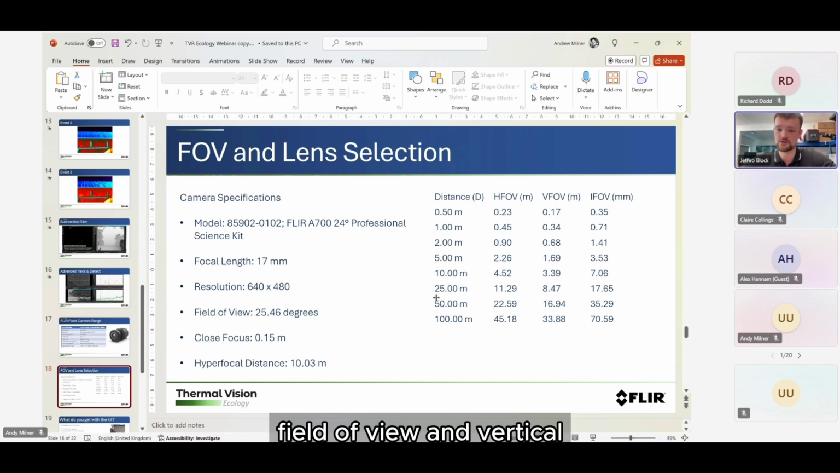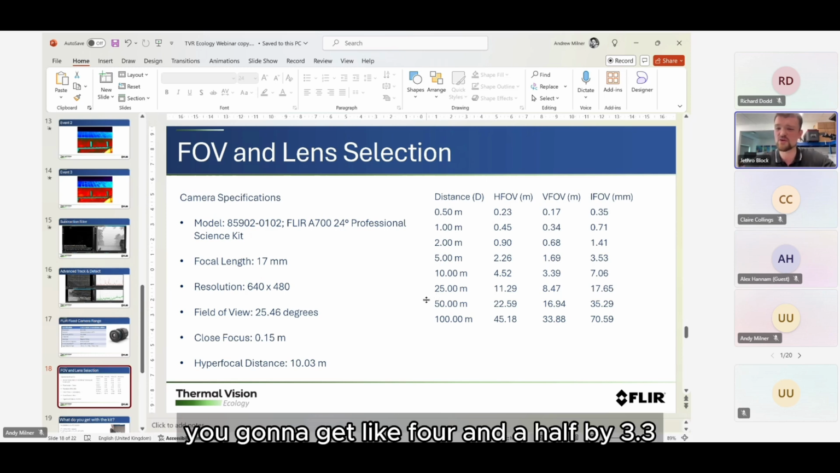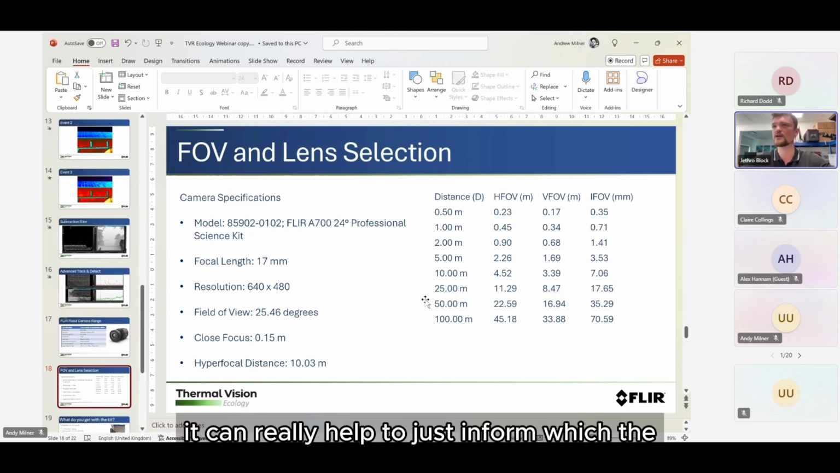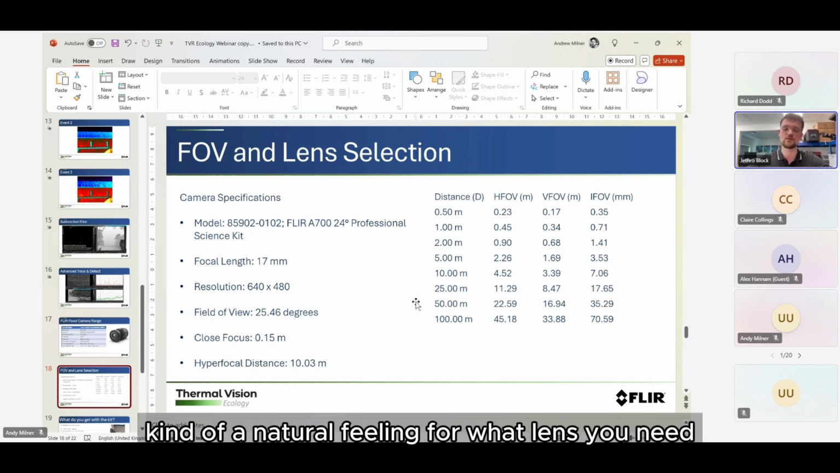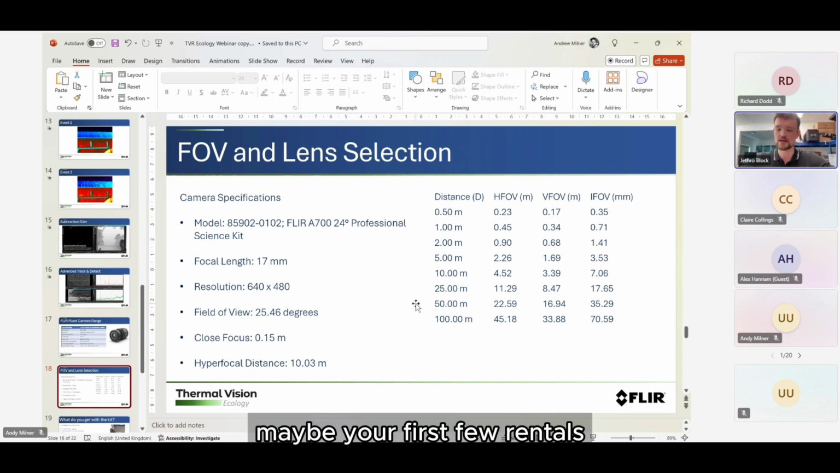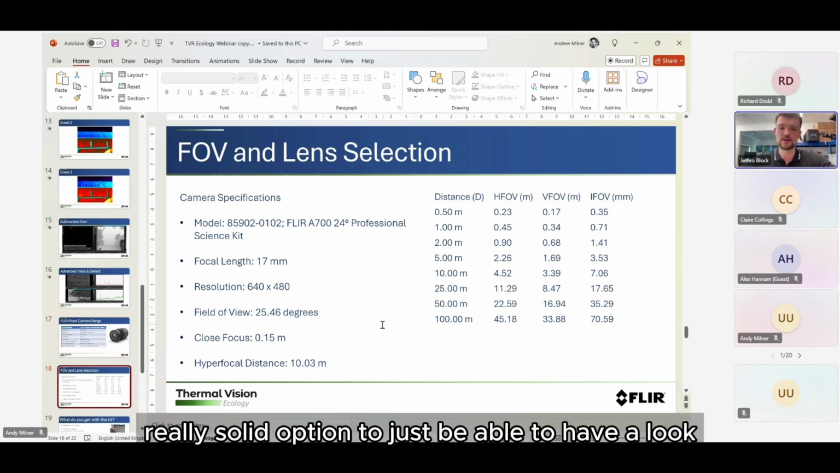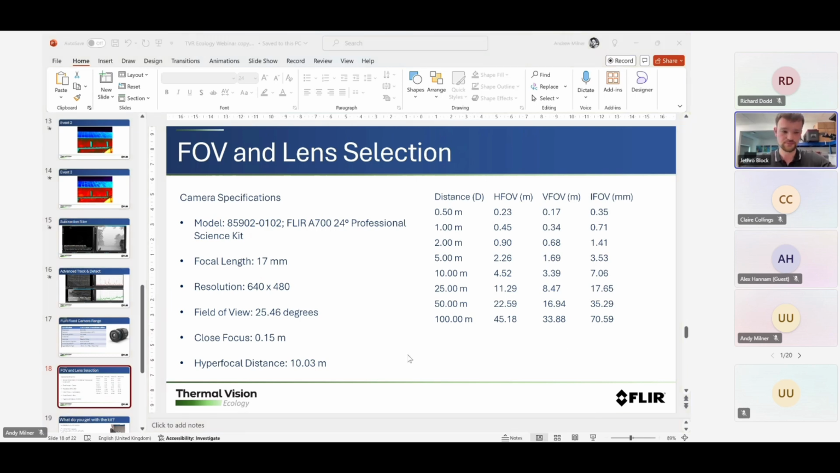At a distance of 10 meters, you're going to get 4.5 by 3.3, which can really help inform which lens you need. After a little while, you'll get a natural feeling for what lens you need for what survey, but for your first few rentals, it's a really solid option to have a look at this lens selection and take it from there.